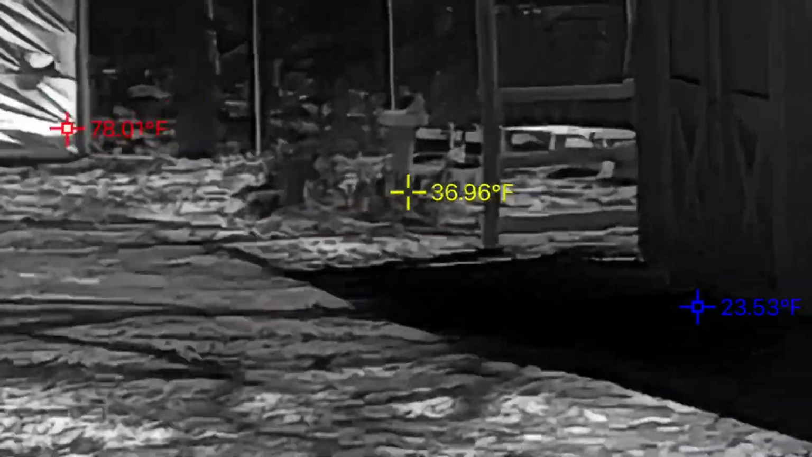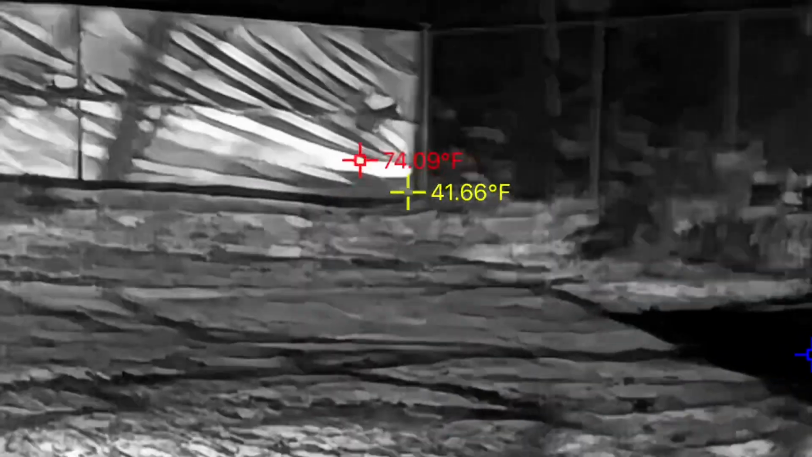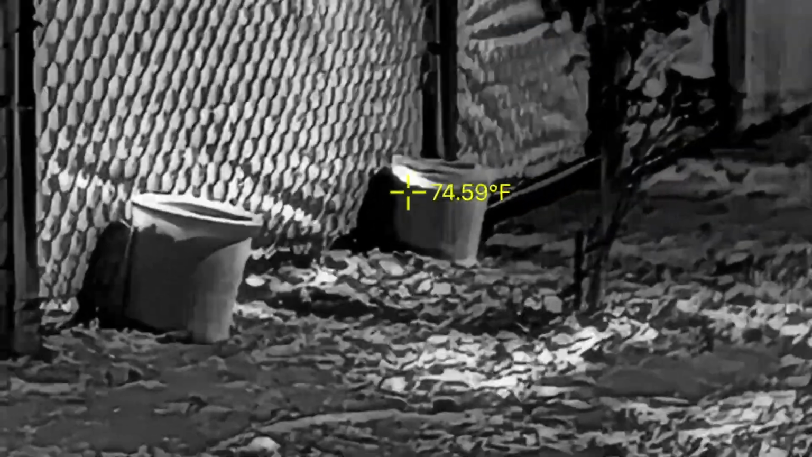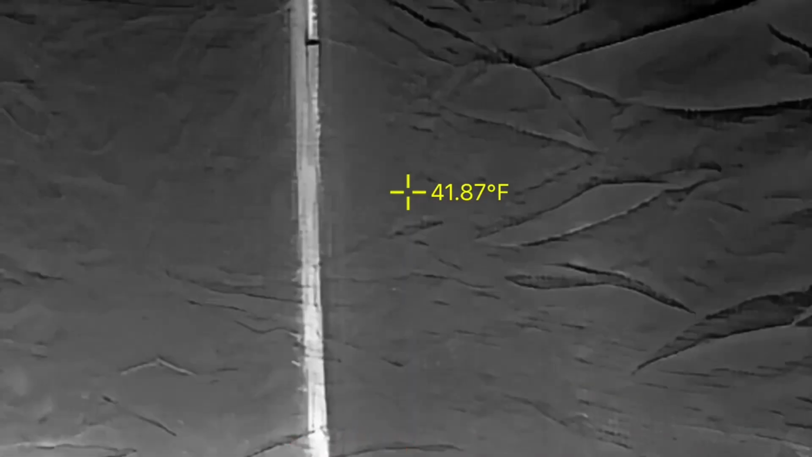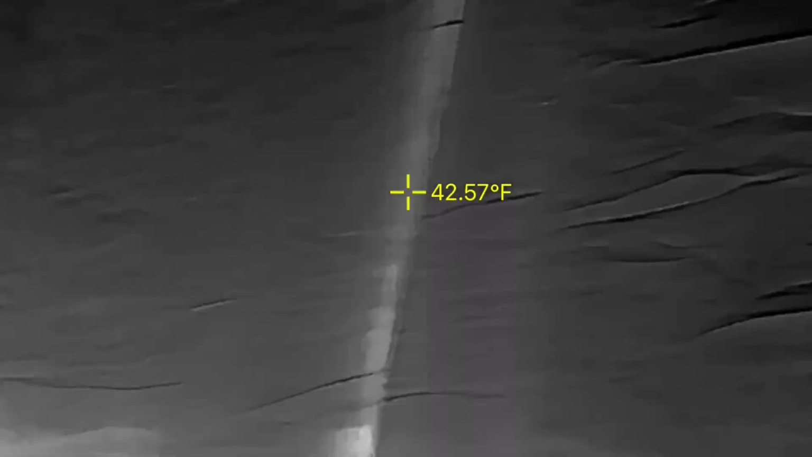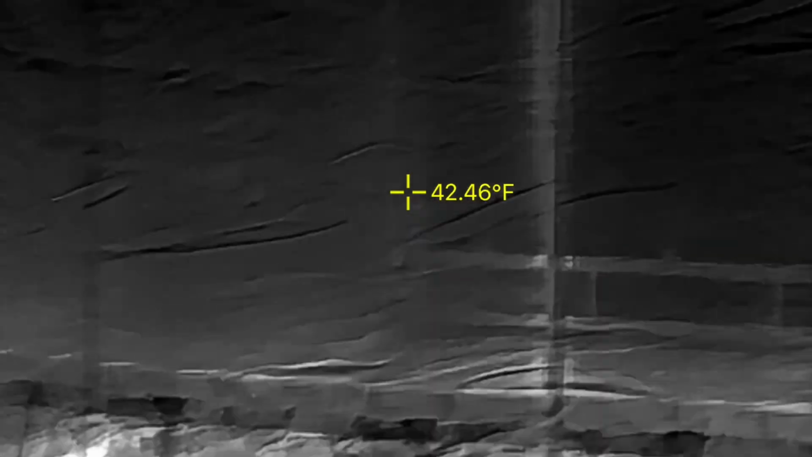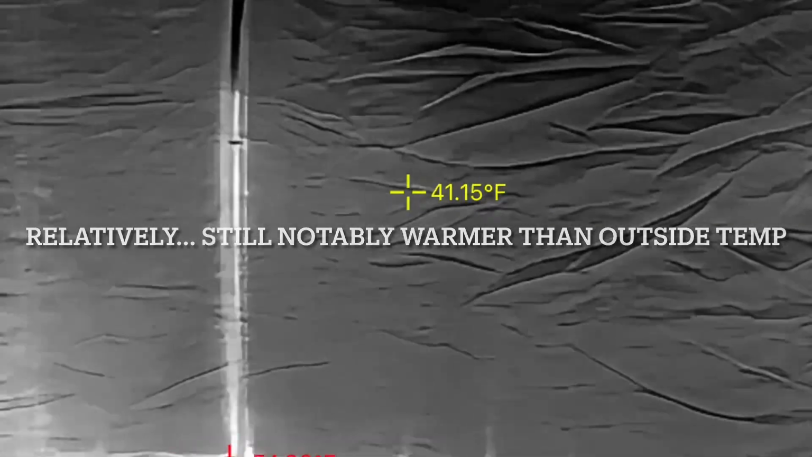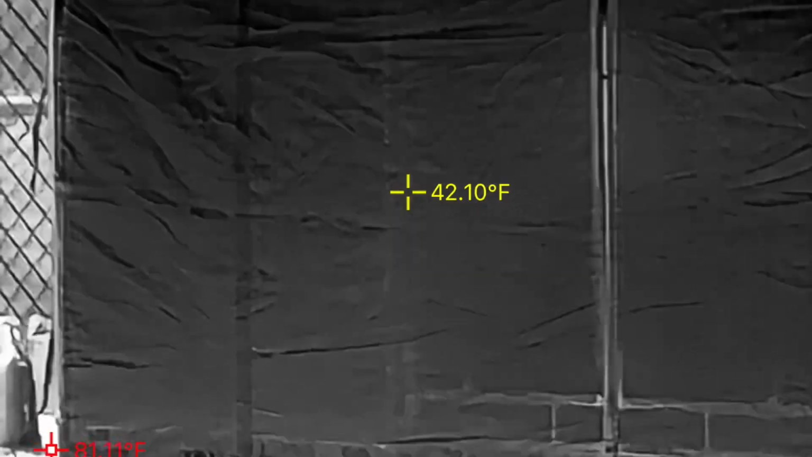We'll switch it to white hot, so the hottest part of the image is white. And so the exterior, the actual physical material that the greenhouse is made of, is still appearing as being quite cold. As you can see, we are in white hot, and the greenhouse is showing up as black.